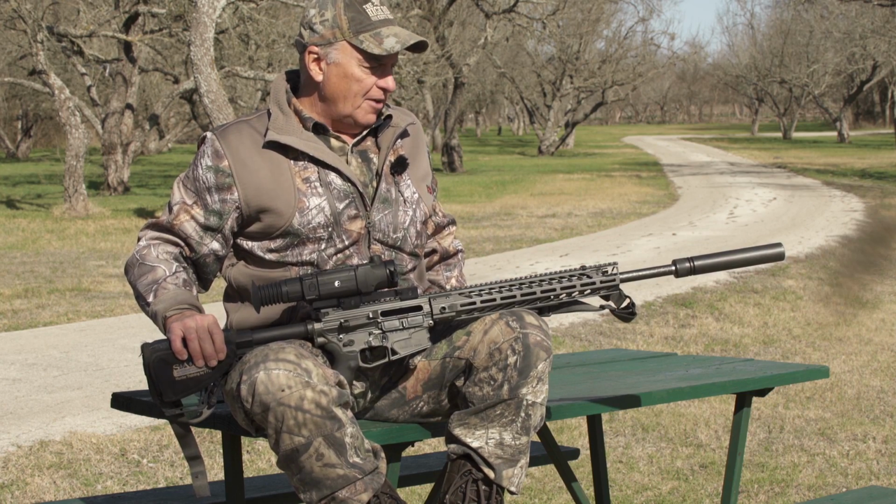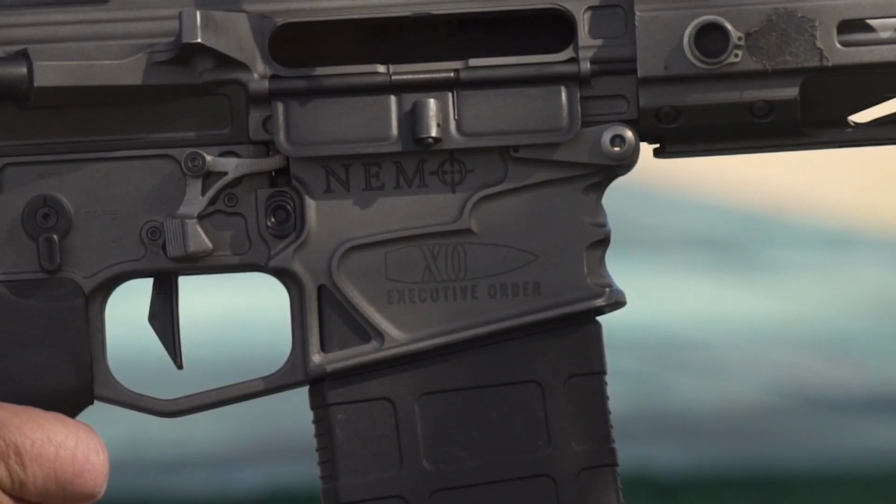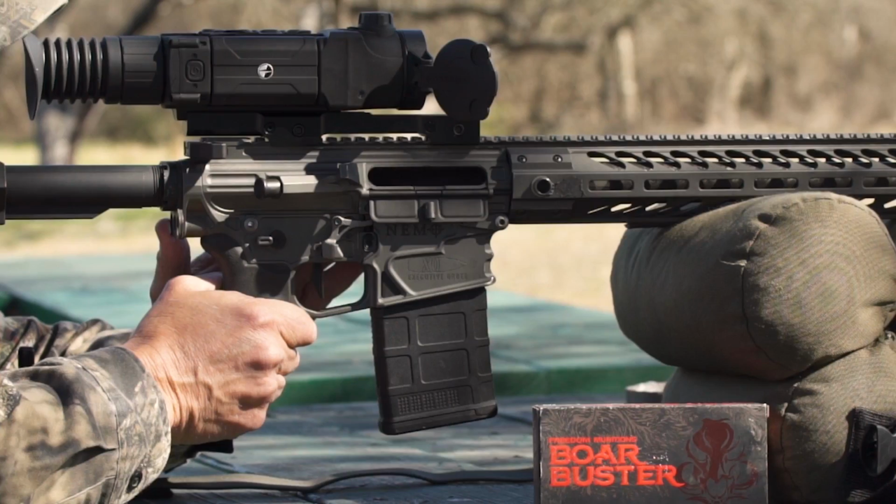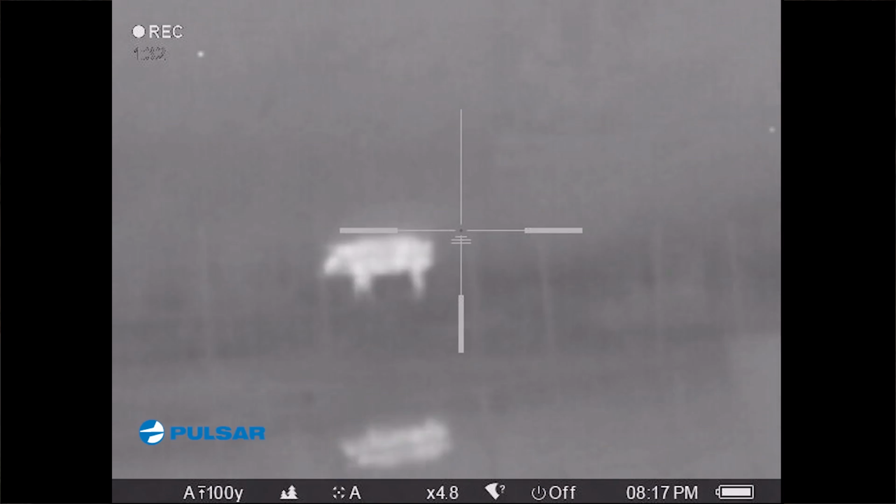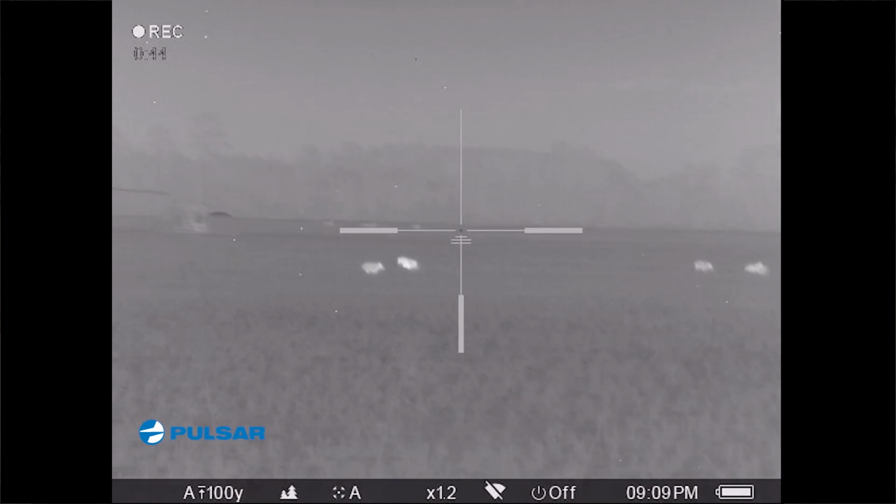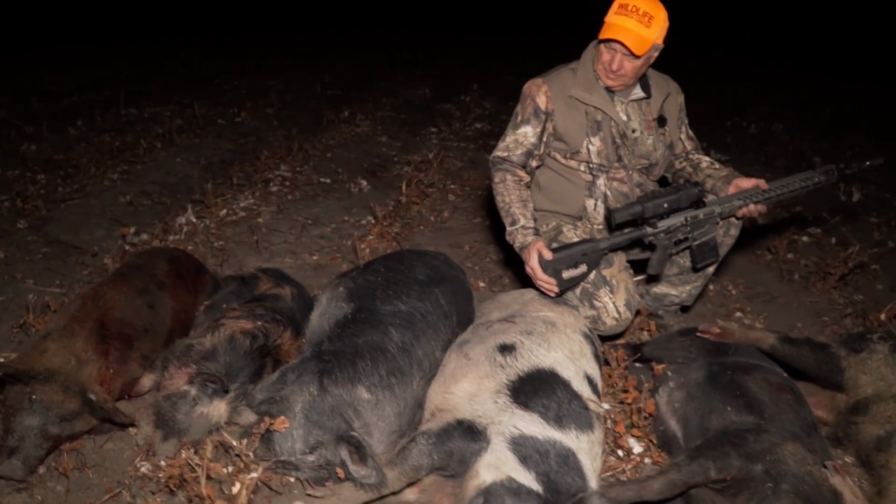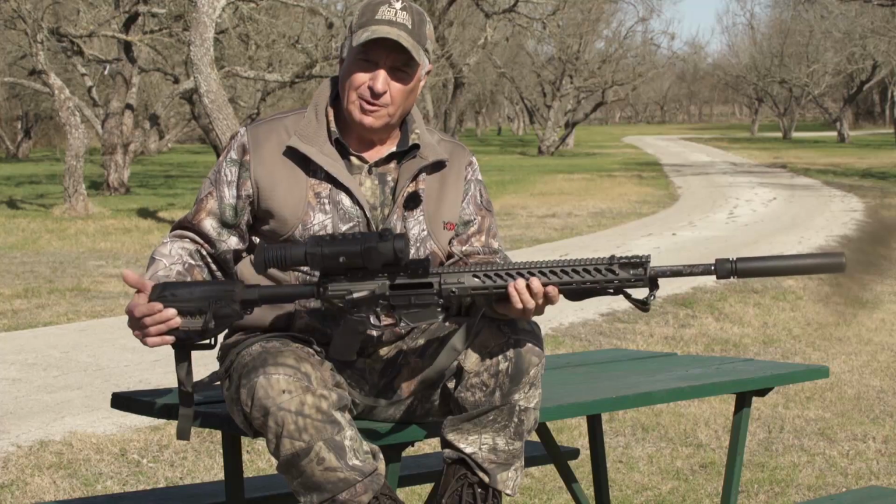But as far as the rifle goes, this is an AR-10. It's made by Nemo. It's an Executive Order. You'll notice on the end of it is fully suppressed. The rifle is topped off with a Pulsar Trail unit. Now this is a thermal unit, and Pulsar is a phenomenal piece of equipment. Anyway, it's a sweet shooting rifle. I've taken hundreds of feral hogs with it. Right now, the thing that we're after is a white-tailed deer, and so that's the equipment, and hopefully we'll show you how it works.